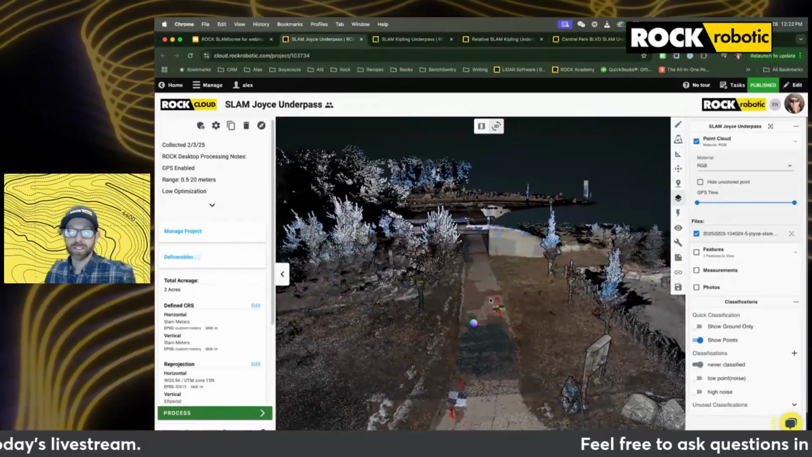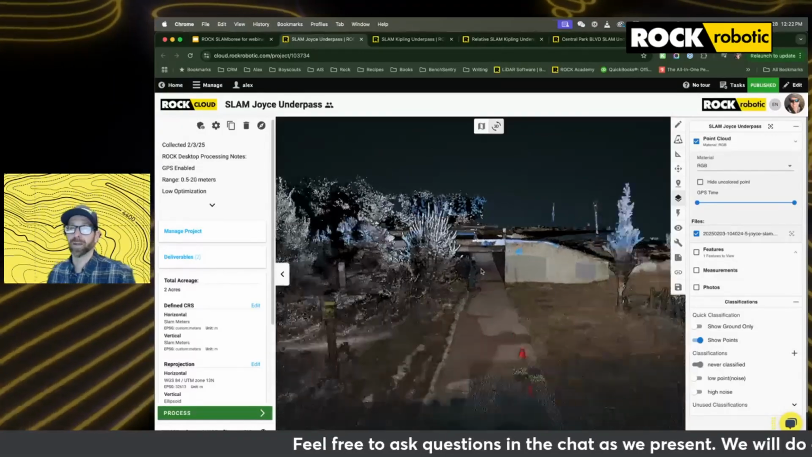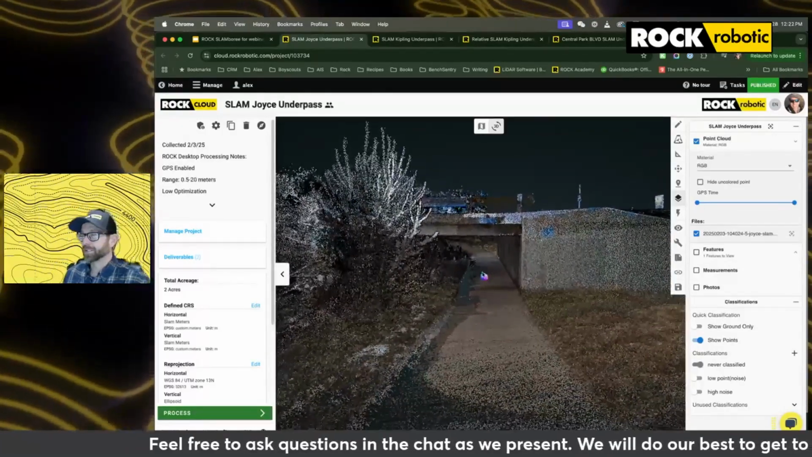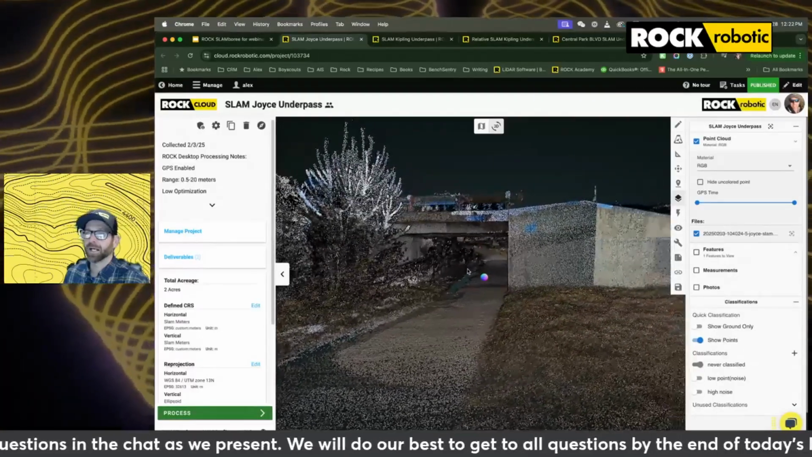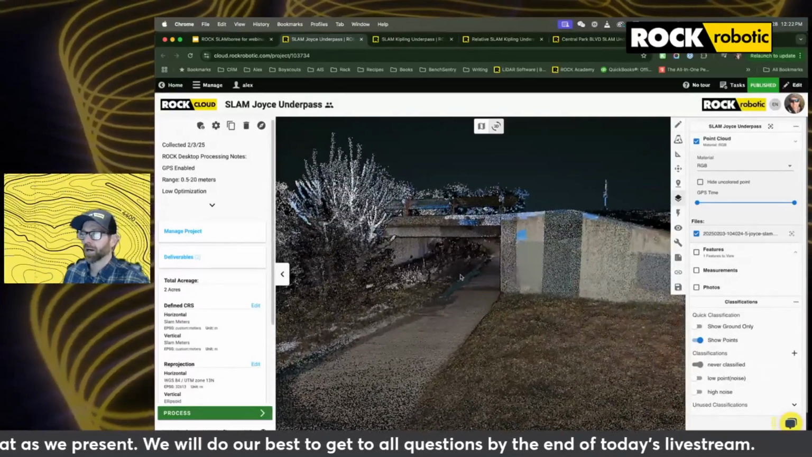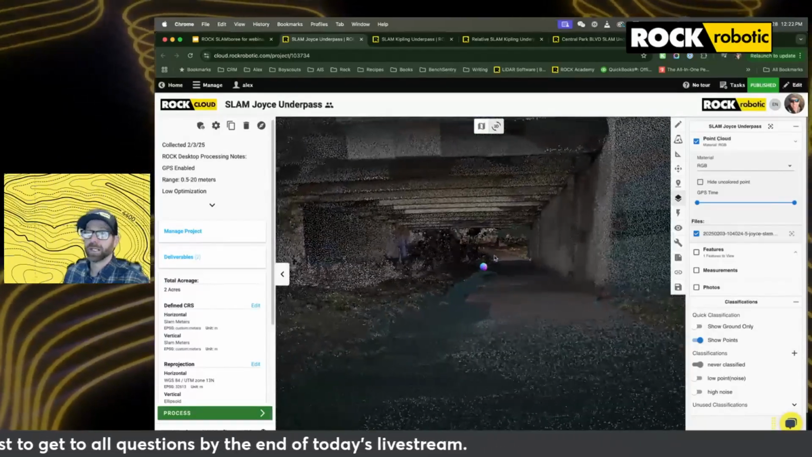So what's being displayed right now is our first data set. This is the Joyce Street underpass. And this data set is a great example of how you can achieve survey grade accuracy by aligning to GCPs and properly processing the data with co-aligned GPS.